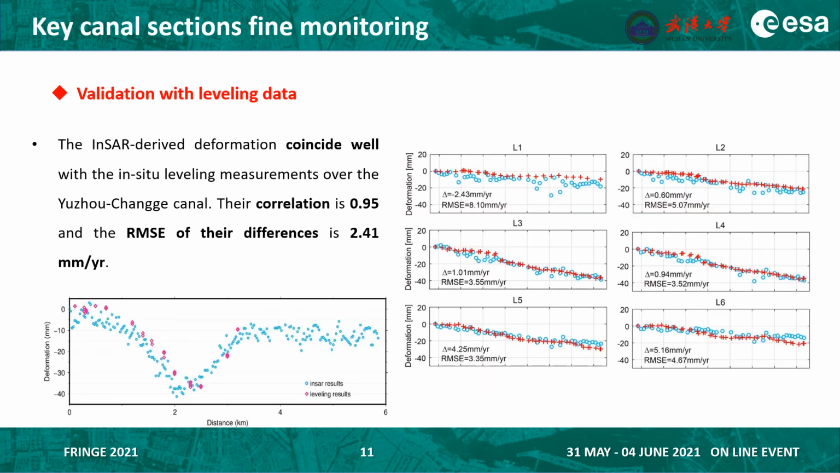We conducted validation of our results with leveling data. Their correlation is 0.95, and the RMSE of their differences is 2.41 mm per year.